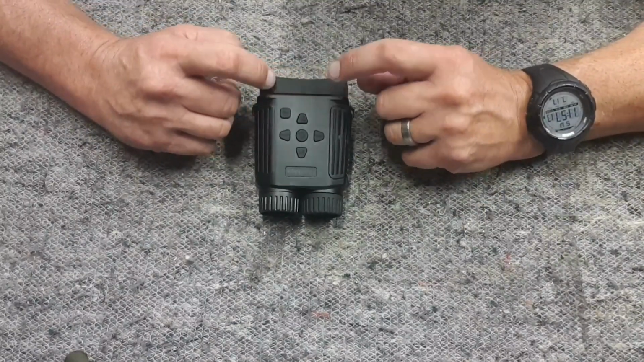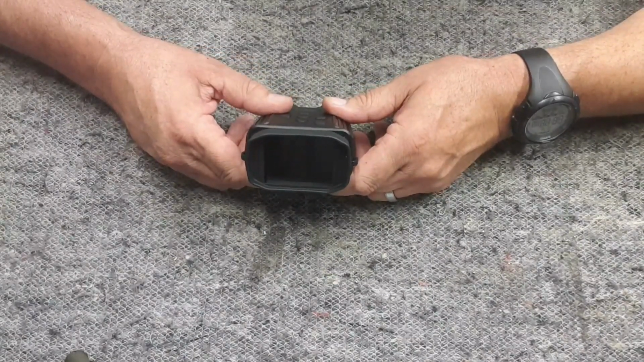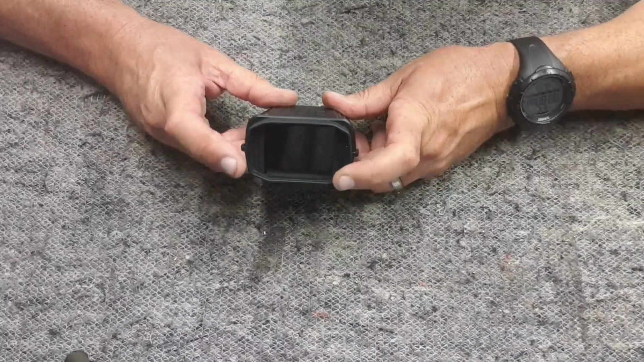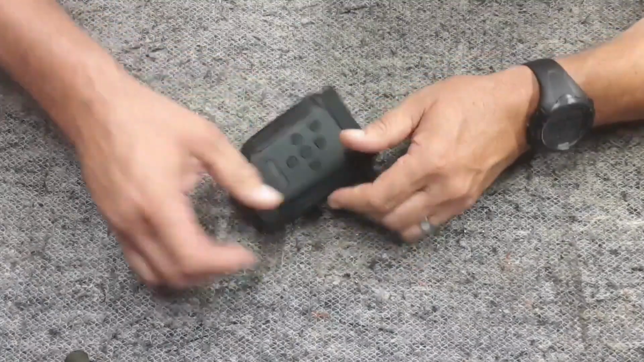Again, with these screen viewfinders, like on the larger units I've tried, and on this one, if you wear glasses, you will still need to wear your glasses. There's no way of focusing that screen other than using your glasses if you need to wear them.